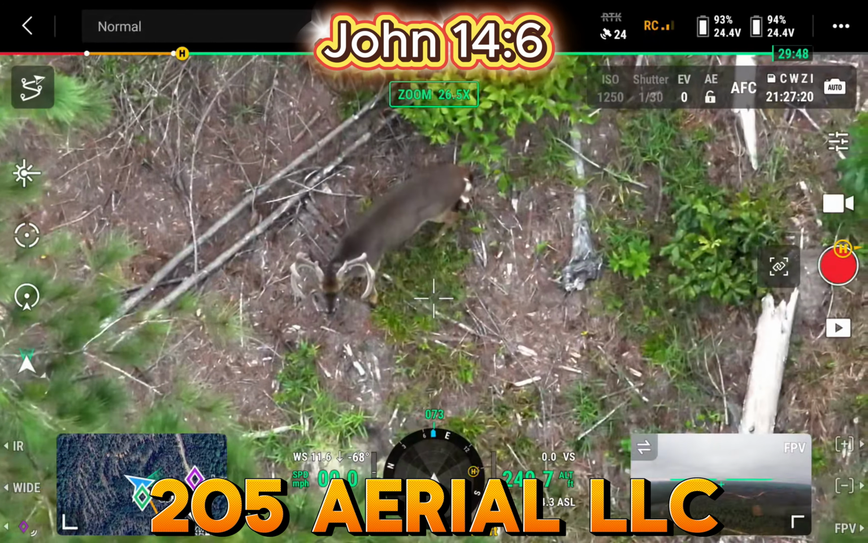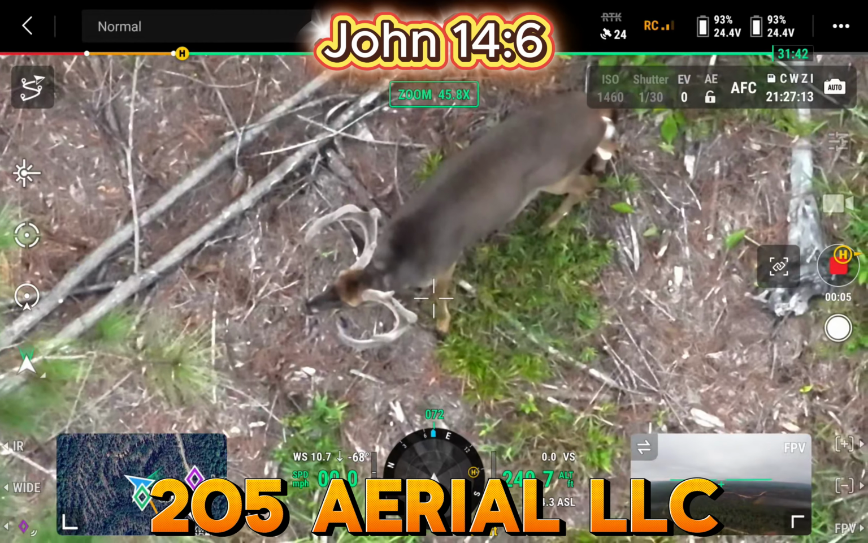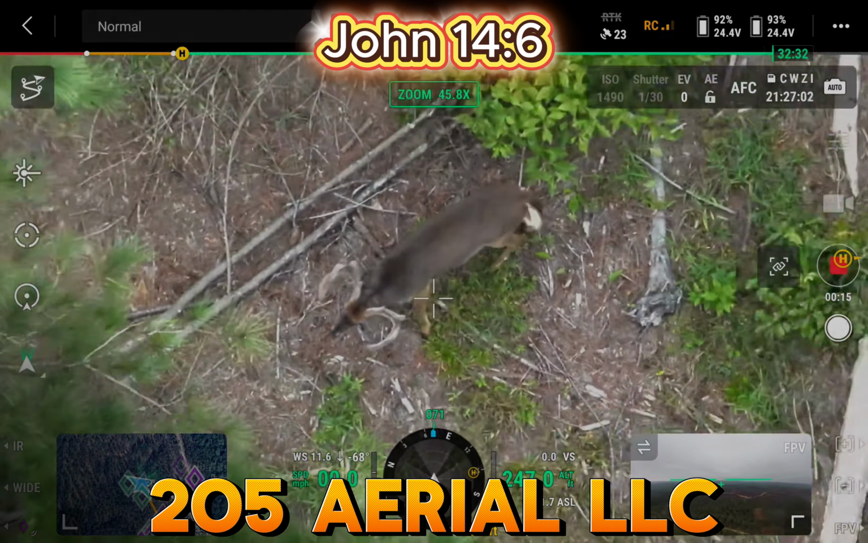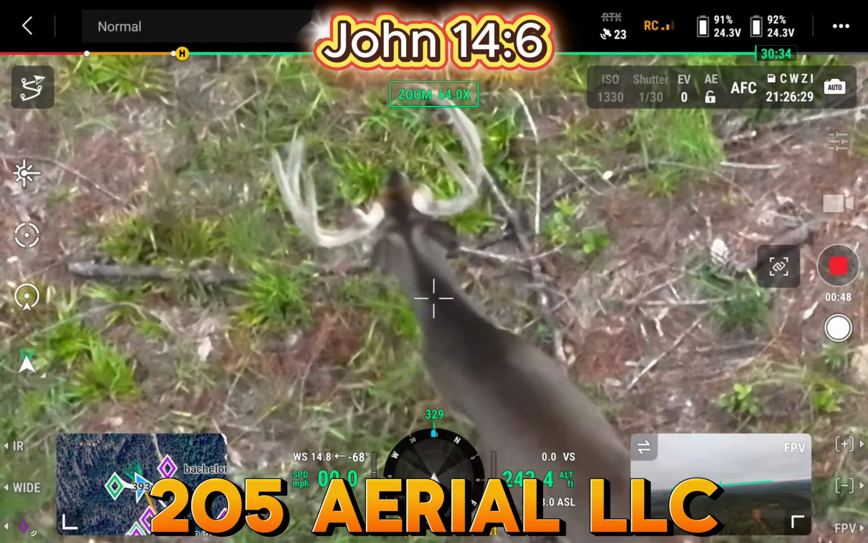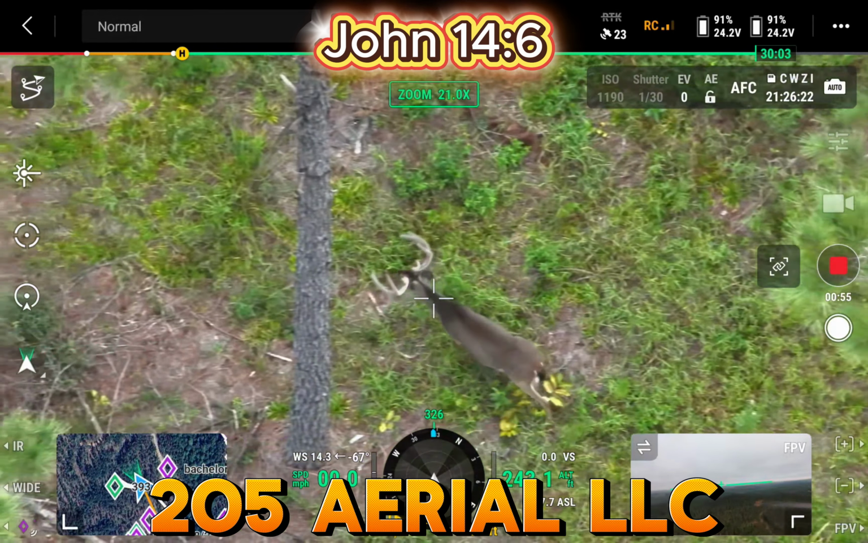Well, there's Big Boy. He's still in the area after the burn. They burned that whole clear cut. I guess they're getting ready to plant it. Which is fine. There's still plenty of food for them on the property. That burn will be really good for probably late season.